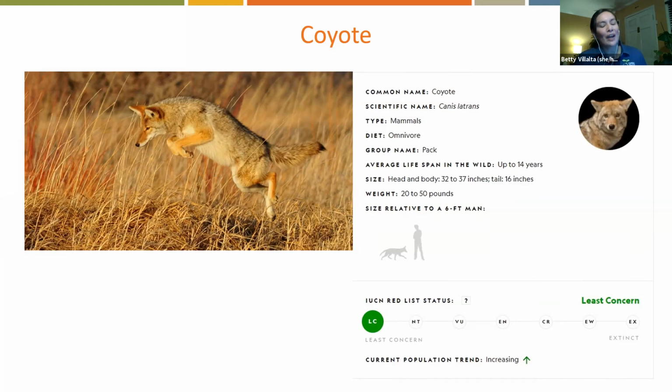One of the really cool facts that I read and was really impressed by is that they are really good swimmers, which my dog doesn't like water so much, but I know that there are some types of dogs that do. So I was like, oh, that's really interesting. I didn't think they would like water too much, but they are good swimmers.